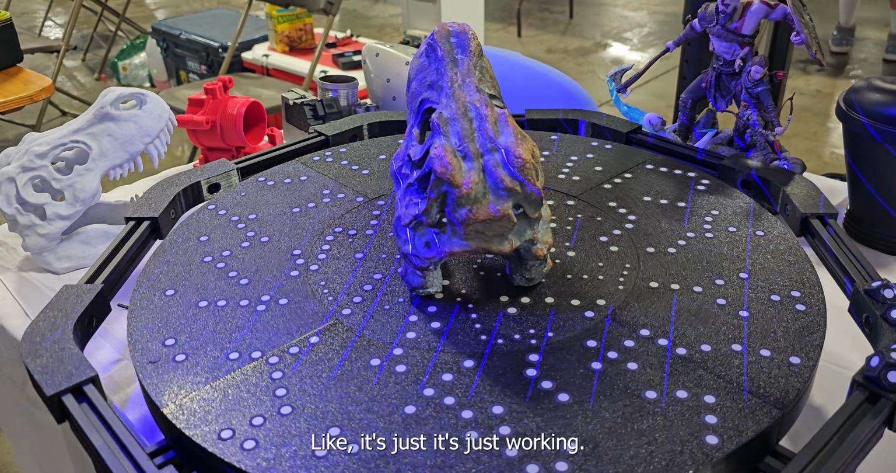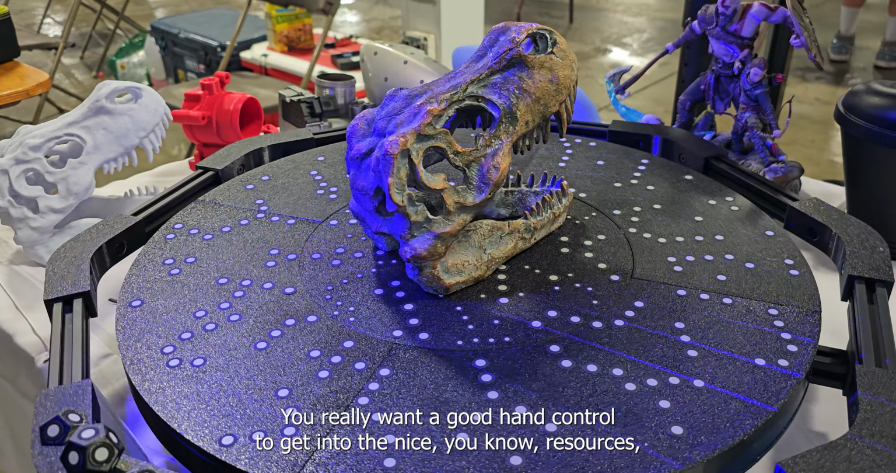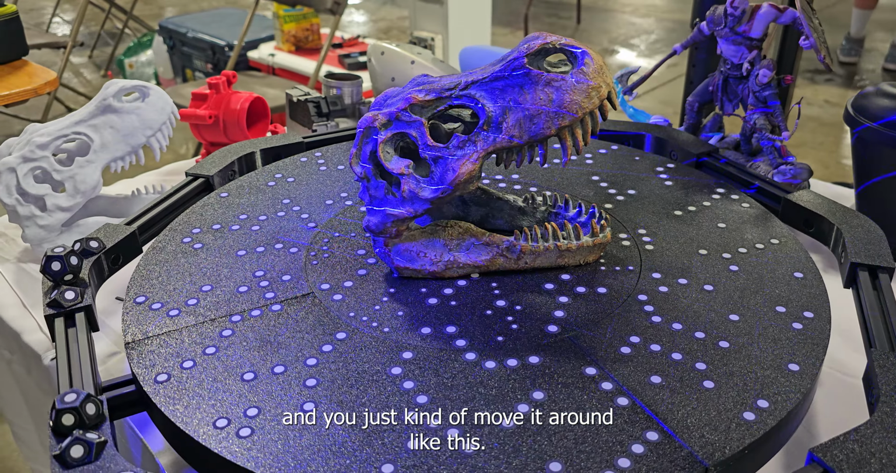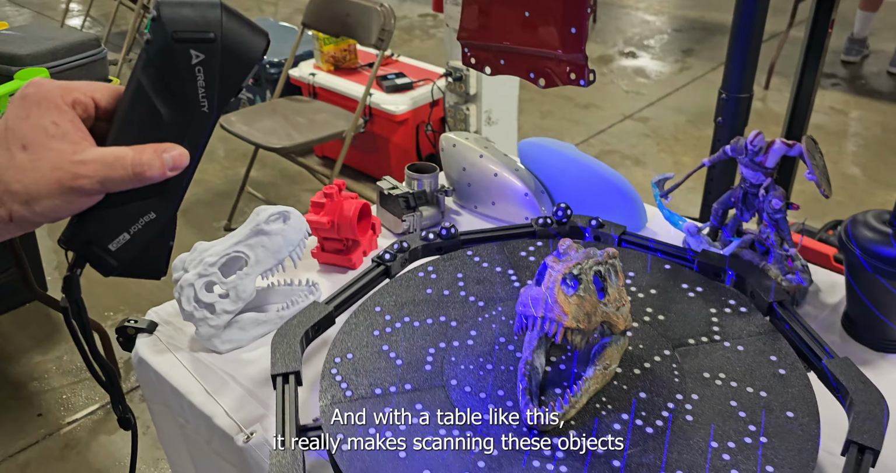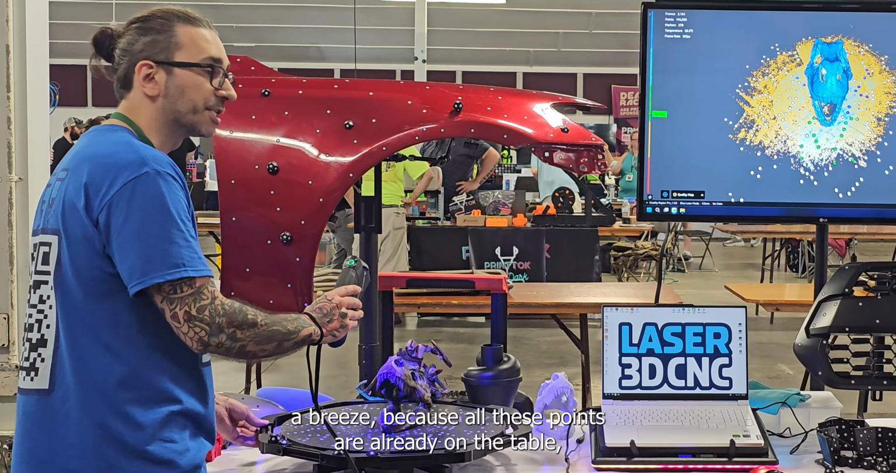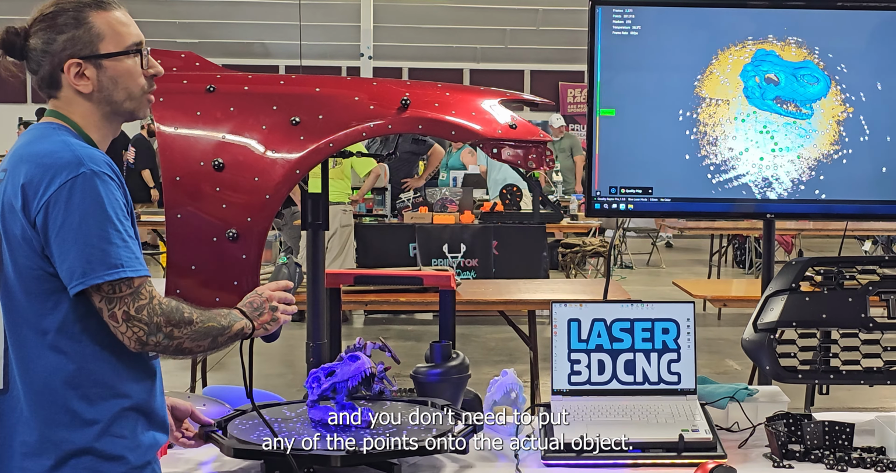It's just working. You really want good hand control to get into the nice recesses, and you just kind of move it around like this. And with a table like this, it really makes scanning these objects a breeze because all these points are already on the table, and you don't need to put any of the points onto the actual object.